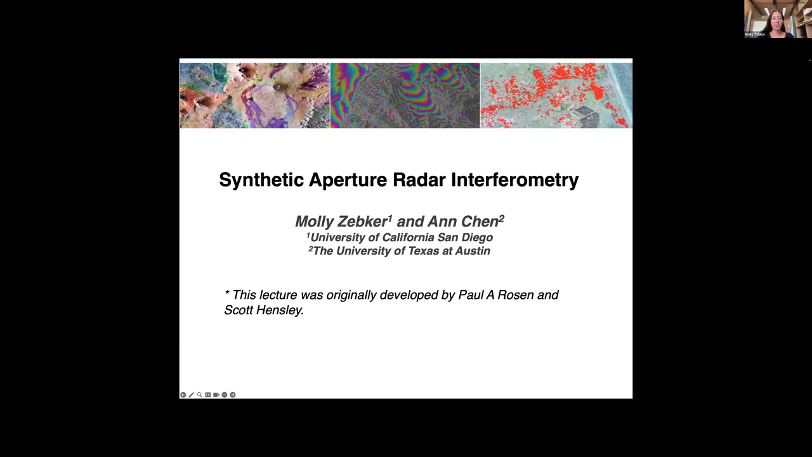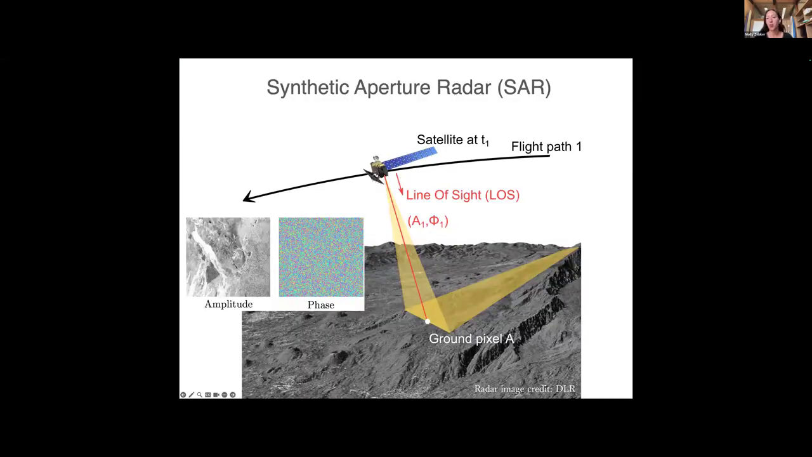So let's, if my slides advance, okay. I want to start by introducing synthetic aperture radar, or SAR. SAR is an imaging technique where a satellite flies over an area of interest and emits a series of pulses on a moving platform.